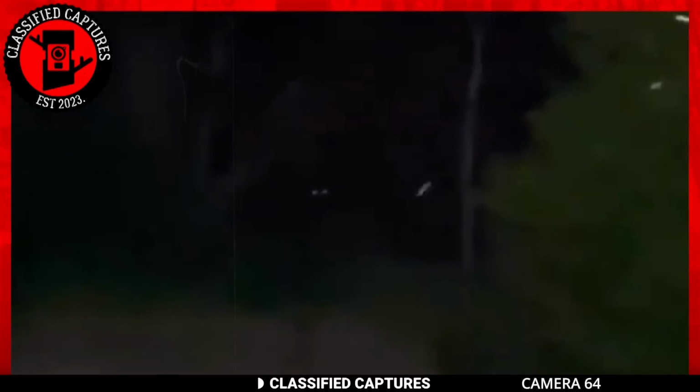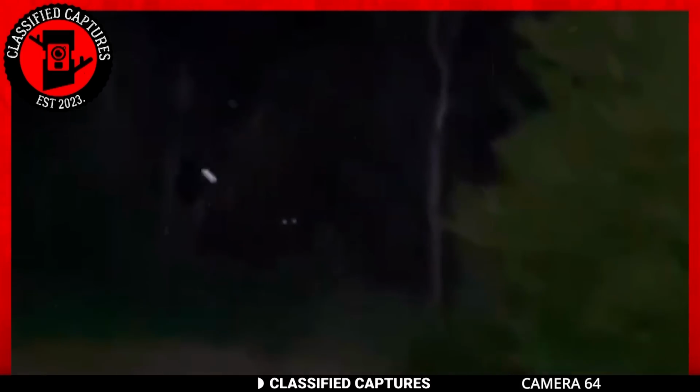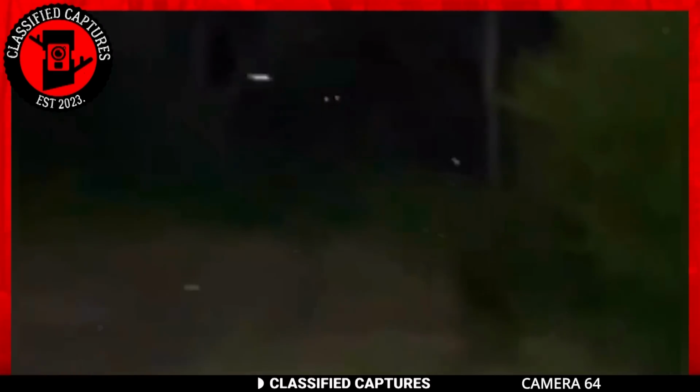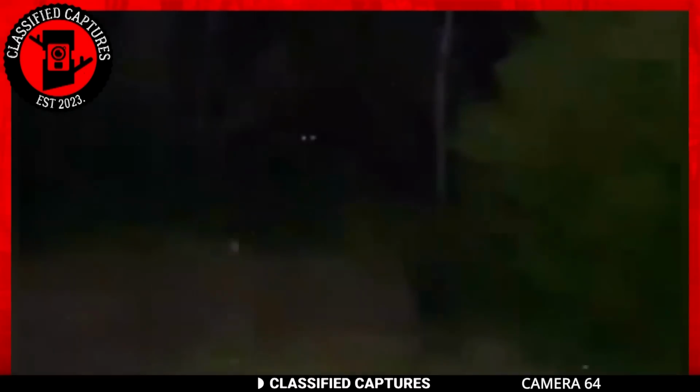It appears to be patient, waiting for the man to slip up so it could launch a sneak attack. Thankfully, the man remained alert the whole time and made it to safety. But you have to wonder, what was that creature? Is it an apex predator in the woods the man was exploring? Or could the man have encountered a supernatural being and been merely lucky to have made it out alive?